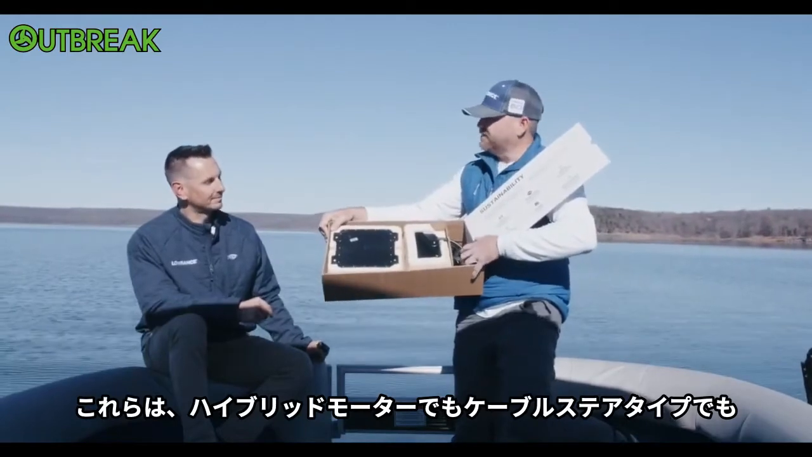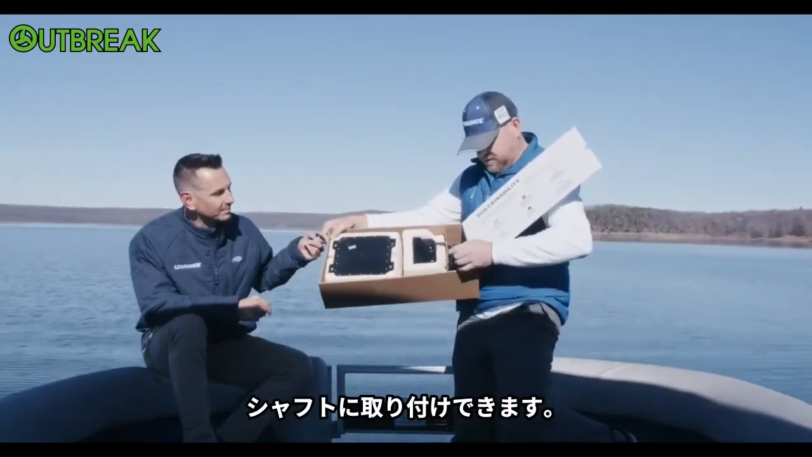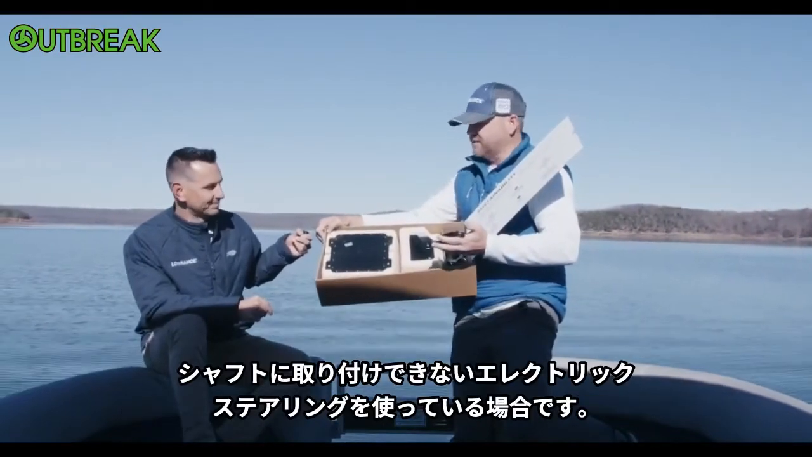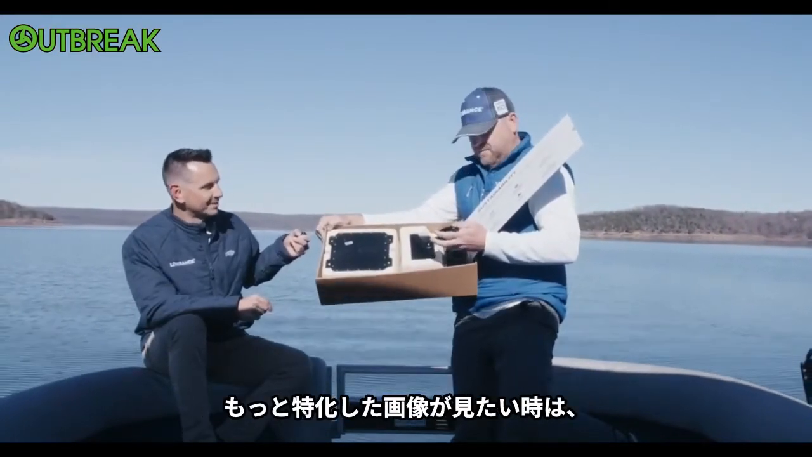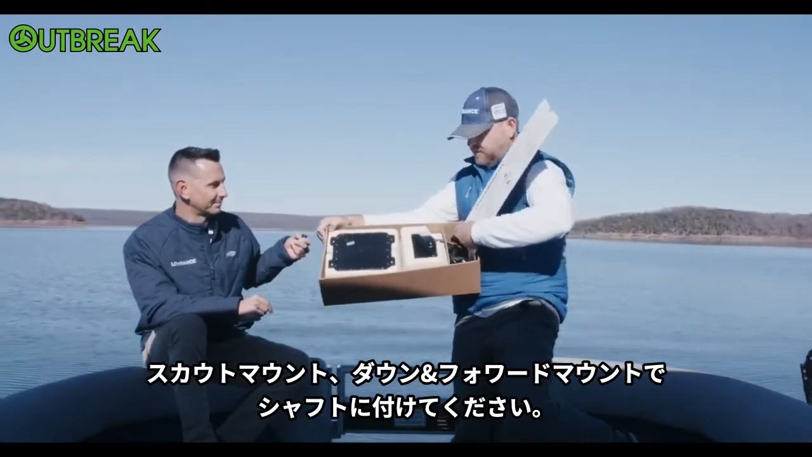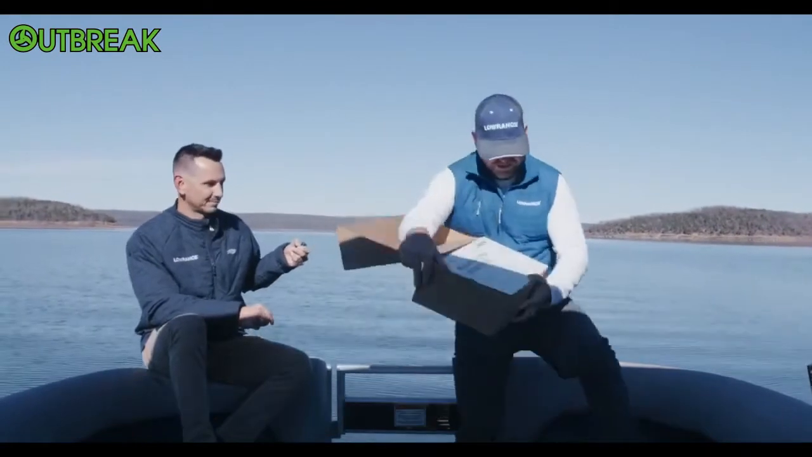Those are for if you're mounting on a hybrid or a cable steer type motor and you can mount on the shaft. We also have mounts that'll go onto the motor itself if you're using an electric steer and you can't shaft mount. Or if you just didn't want to shaft mount something and you wanted more of a dedicated view, in this box we have a scout mount and we also have a down forward mount that'll go right on the shaft. The only other thing in the box really is an Ethernet cable and a power cable.